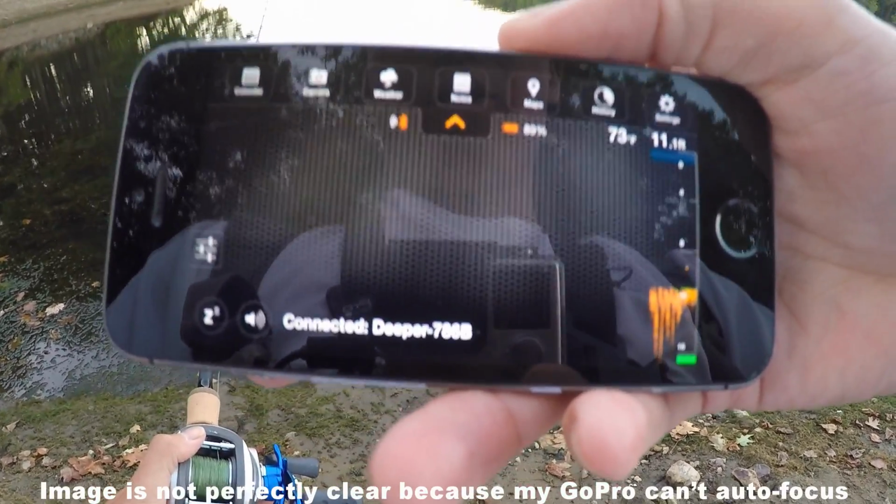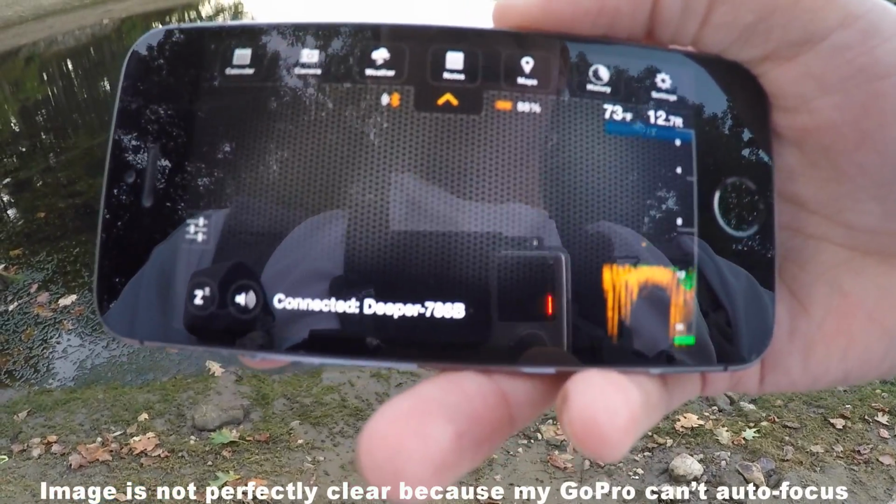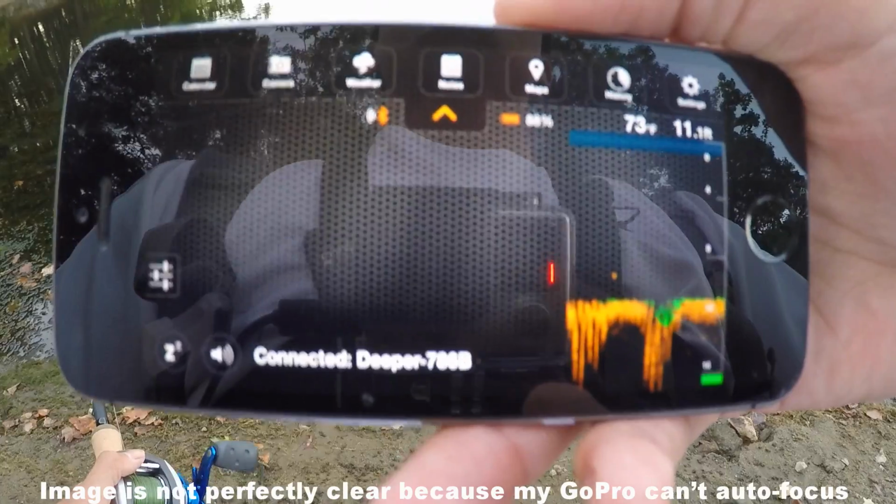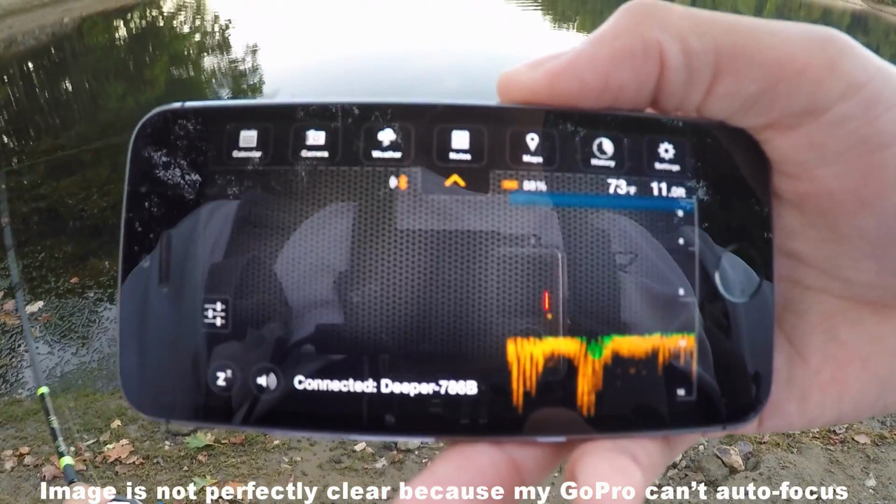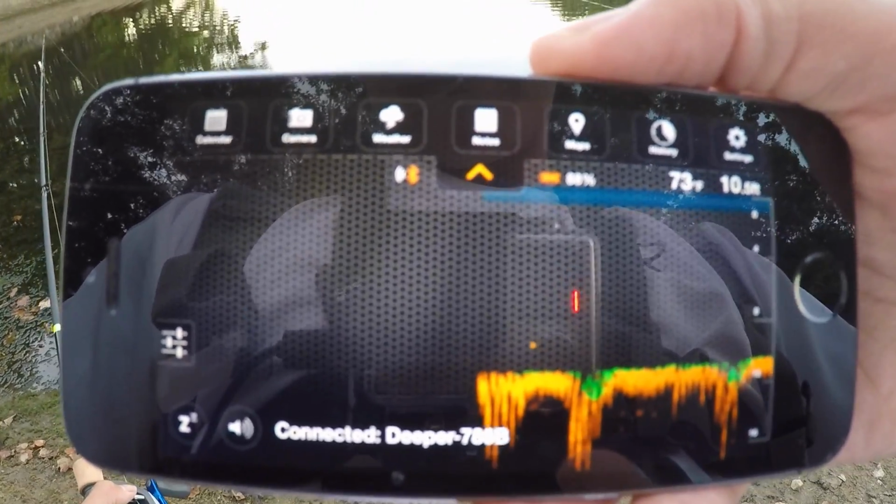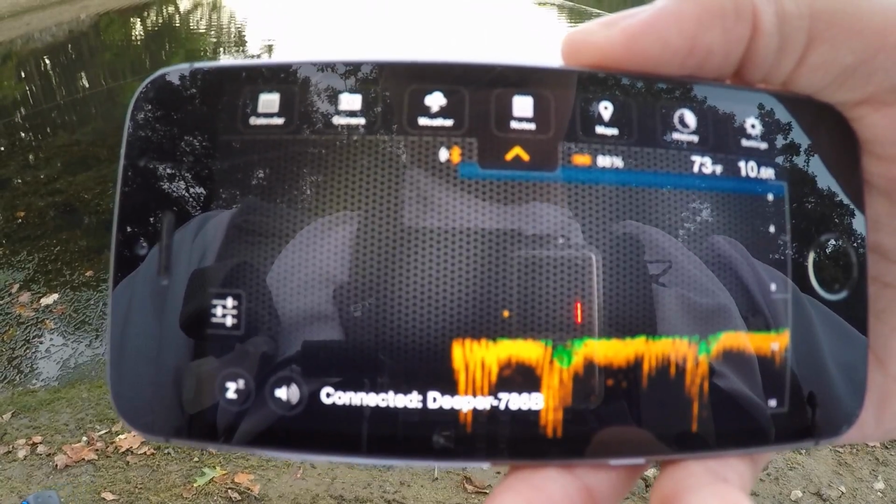In the upper right-hand corner is showing the depth. We're in 11 feet of water. To the left of that, you have the surface temperature, which is 73 degrees. When Pablo and I got here, it was 77, so it's cooled off a decent amount. Then you have the battery percentage, 88%. And let's look through here and see what we can find.